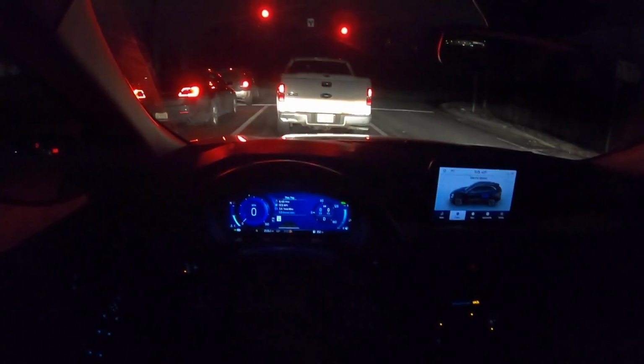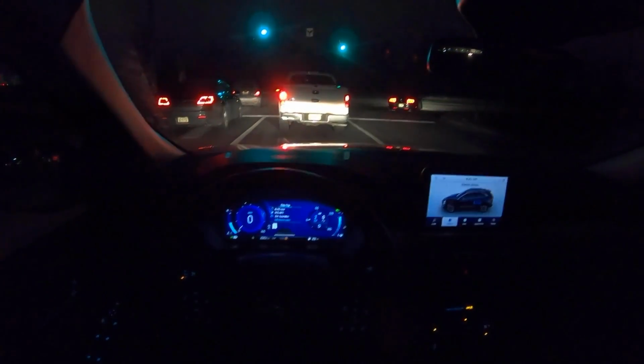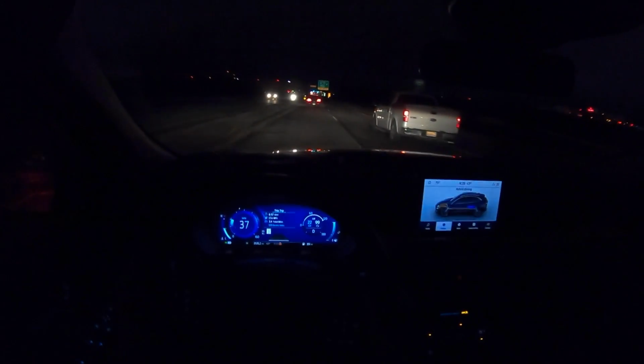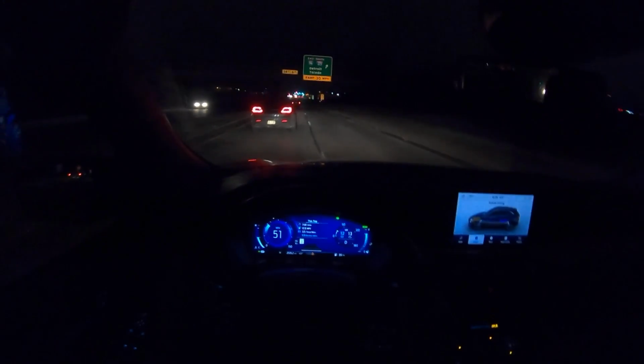I haven't done any official MPG recording in this week, but just based on the readout, I've averaged as high as 45, 47 miles to the gallon in some city driving. On the highway, I think there's a little bit less than the EPA ratings. There's good passing power, good torque.